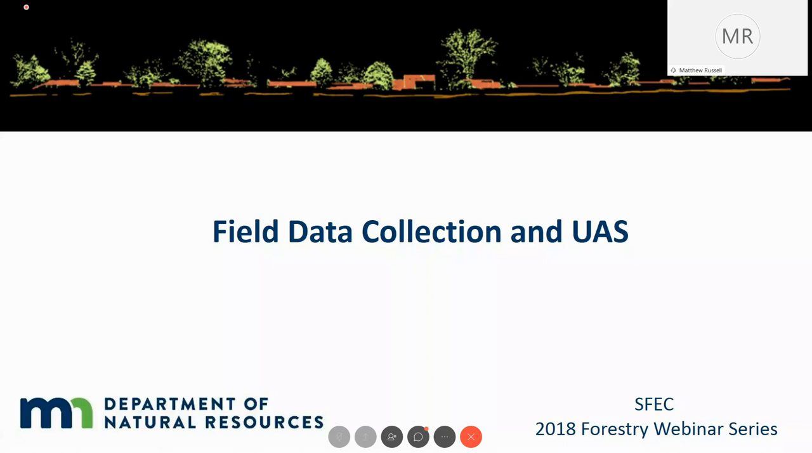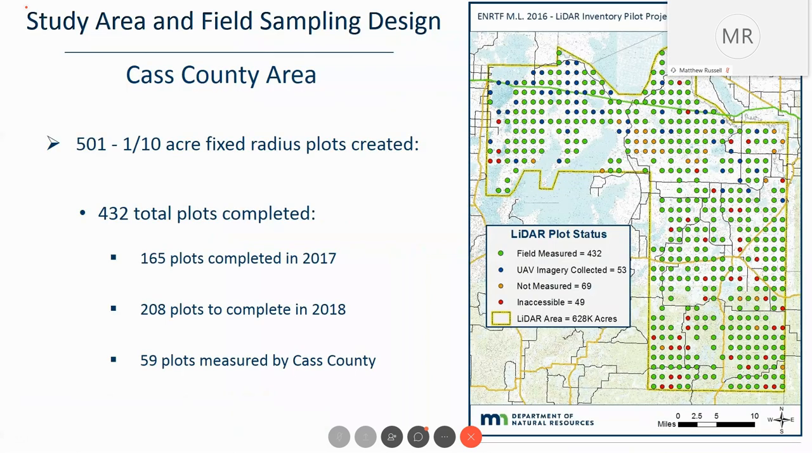Good. All right, so I'll move on to field data collection and the use of unmanned aerial systems. In this, I'll show you both the Cass County area and the Lake County area. In the Cass County area, we developed a grid based on some of Alan Eck's imputation processes that he's written up. So what we wanted to be able to do is identify a targeted type of inventory system that we could utilize pretty readily.